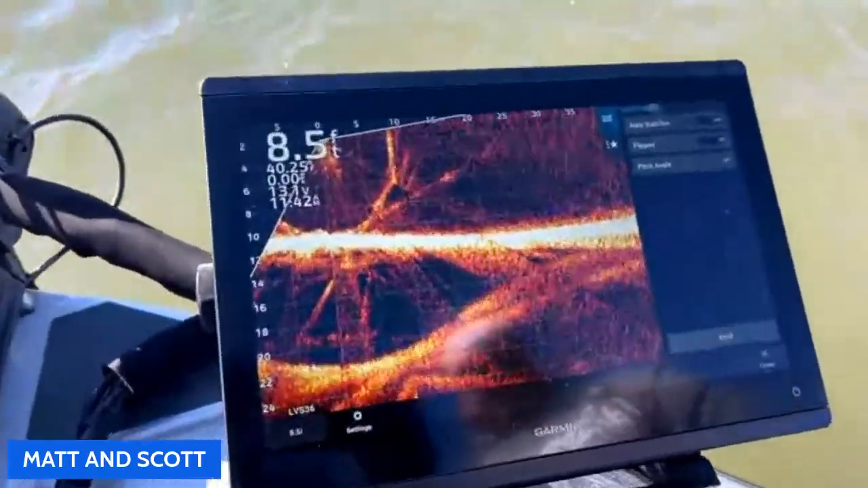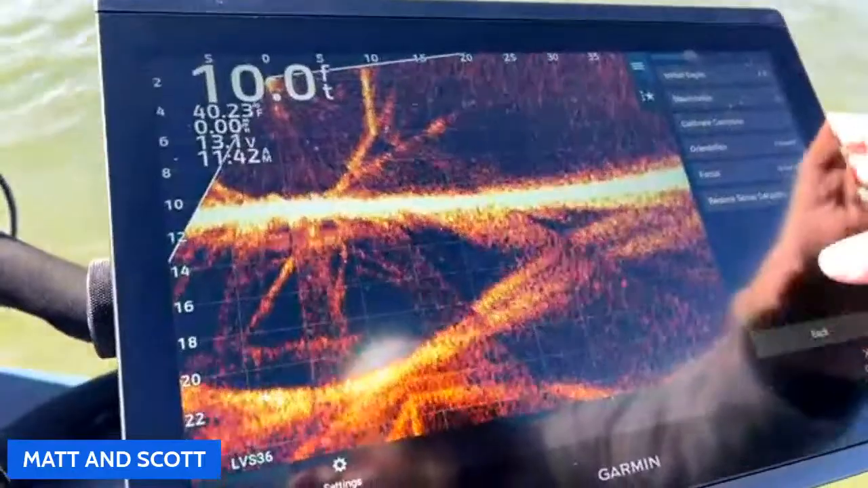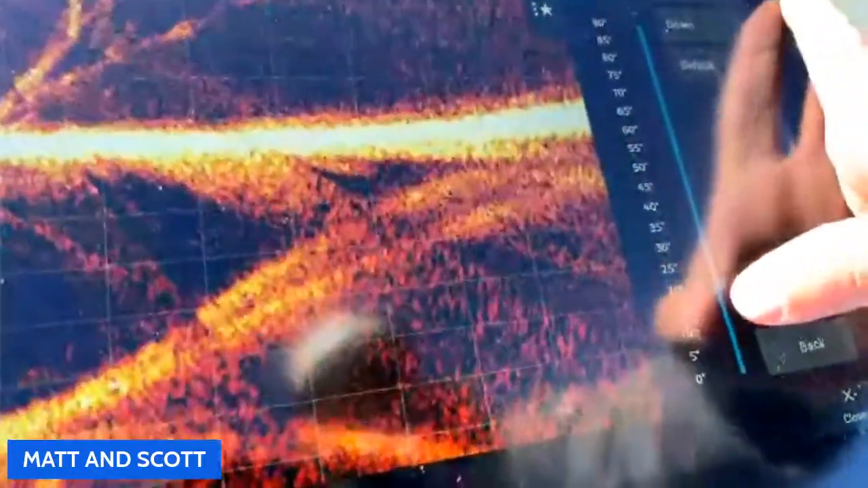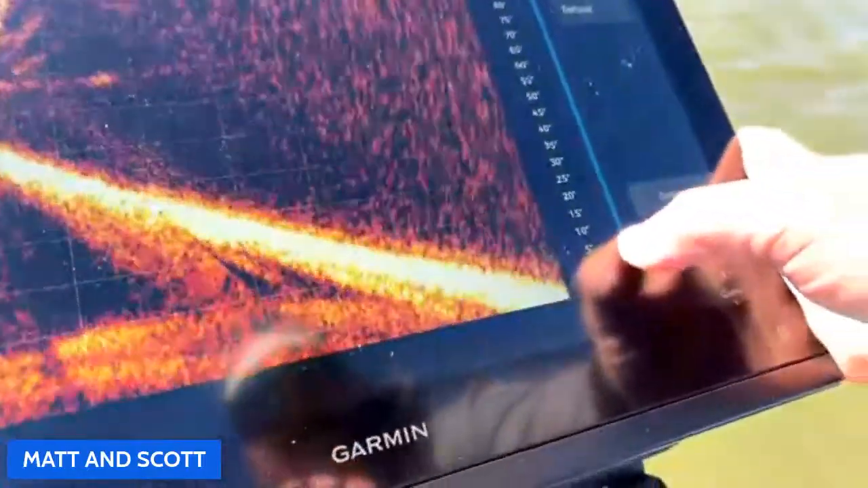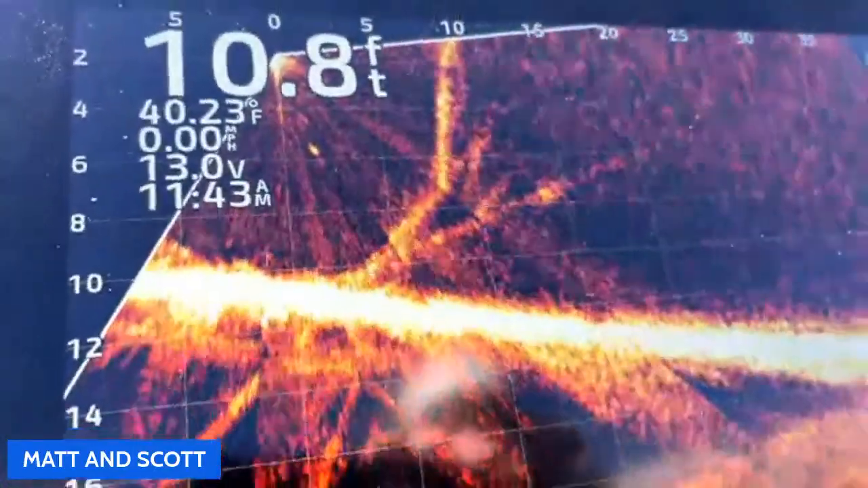So in this setup right here, what was I doing? Let me go back into this. Let me show you something right here. As I start going down, pitch angle is pitch angle. You can see where I've reached the edge of the actual LiveScope transducer. That's as far as it can see, right? So I've got black there. If I line that up perfectly with that white line right there, I'm still going to run off the edge back here. You see the bottom is no longer running straight.